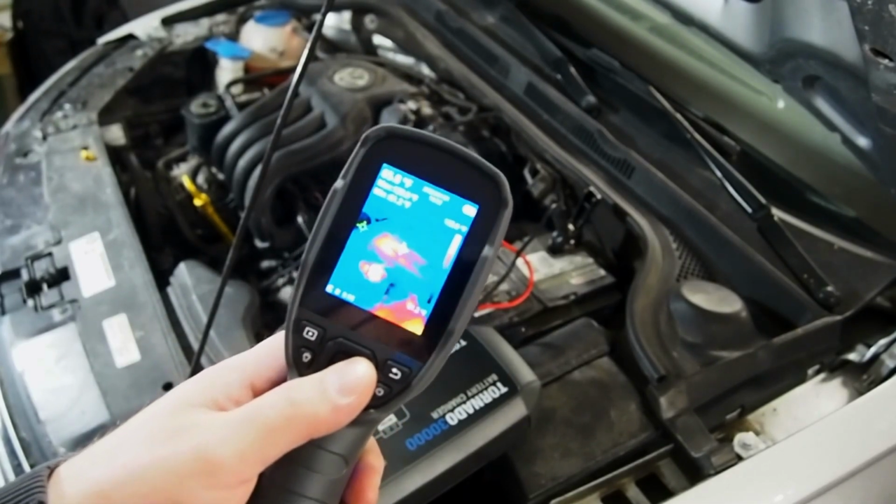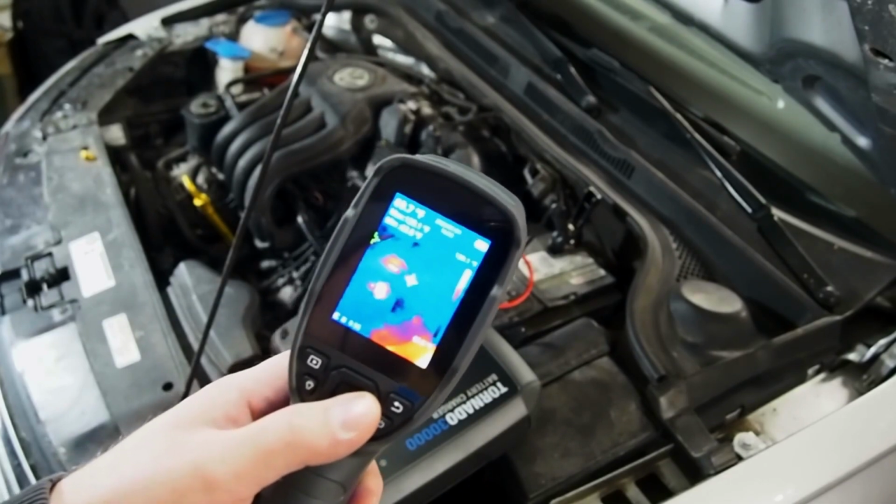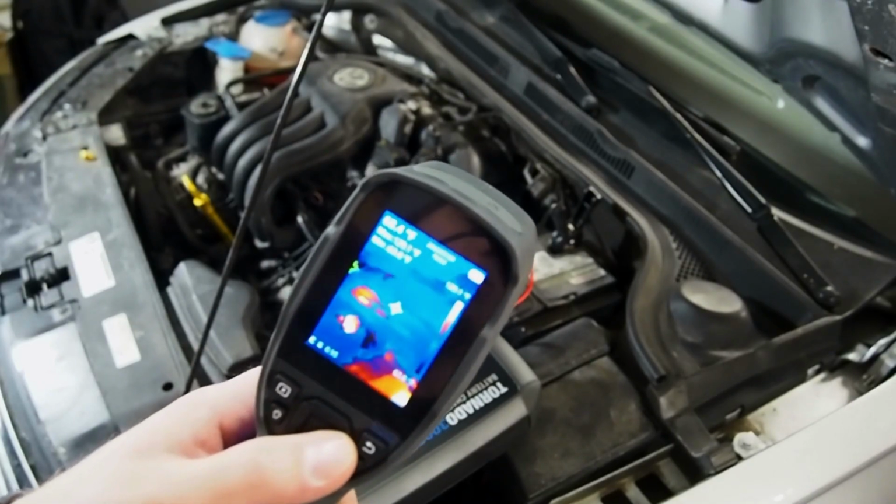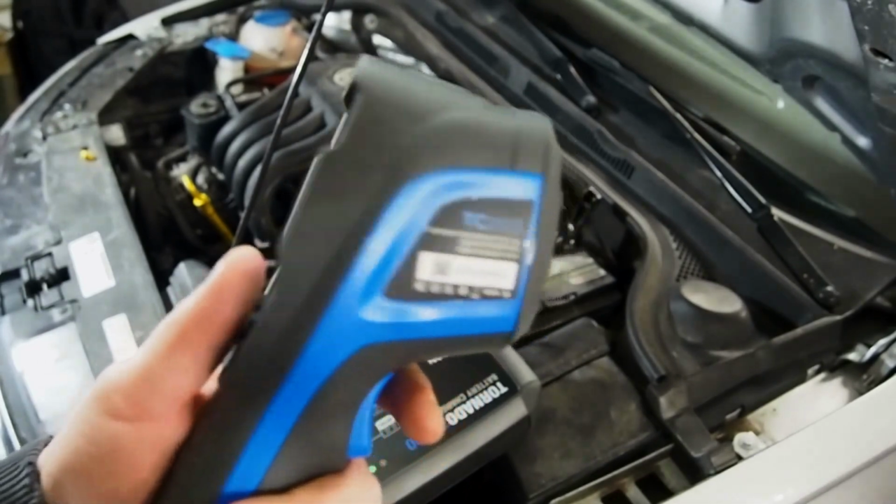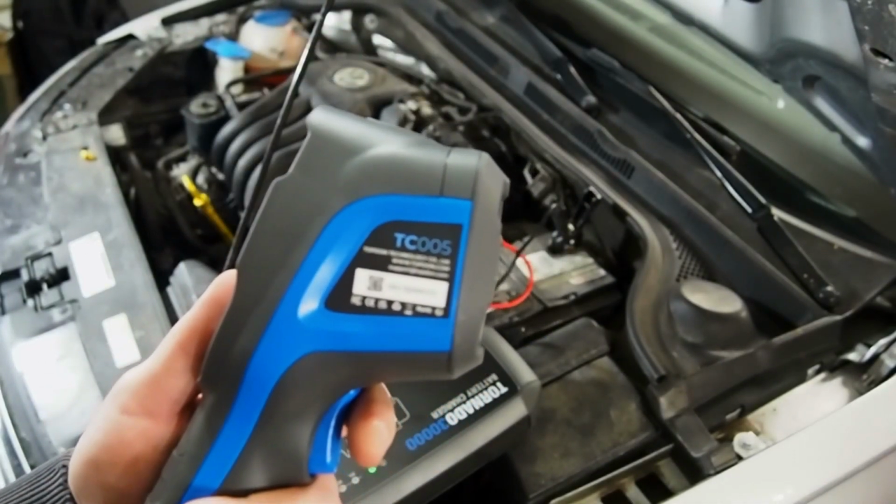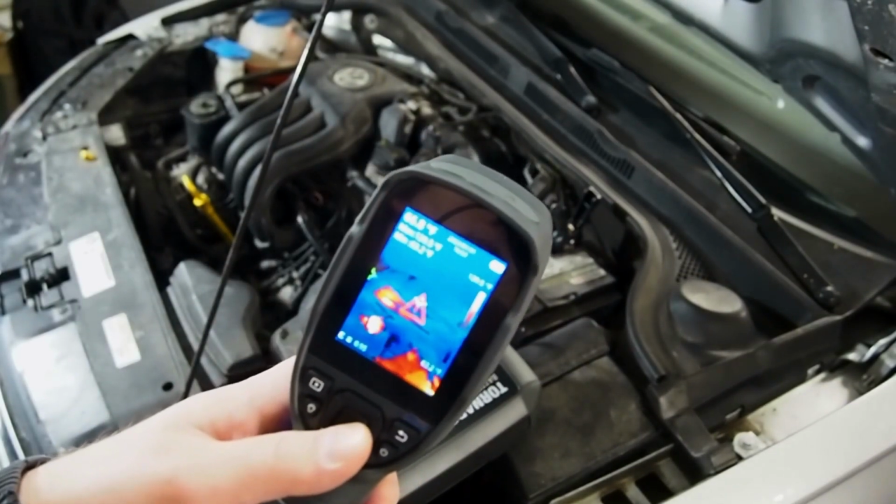and then go back and review it as fast as we want in a time-lapse mode, which of course would allow us to see if a specific relay or fuse is starting to get hot while the vehicle is supposed to be in sleep mode. So again, tremendously useful feature of the tool, again on the TC005. So just something to keep in mind as you're looking at your tools and thinking about what you might use them for.